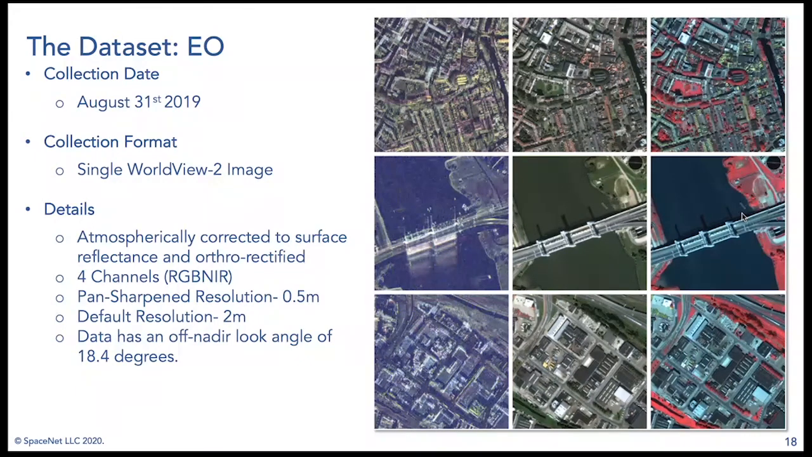We've got 4 channels of imagery in this case, so red, green, blue, and near infrared. Again, this is half meter, so it's the same resolution as our SAR data. The base resolution of this before pan sharpening is 2 meter data. We also distribute that, and our off-nadir look angle here is 18.44 degrees.